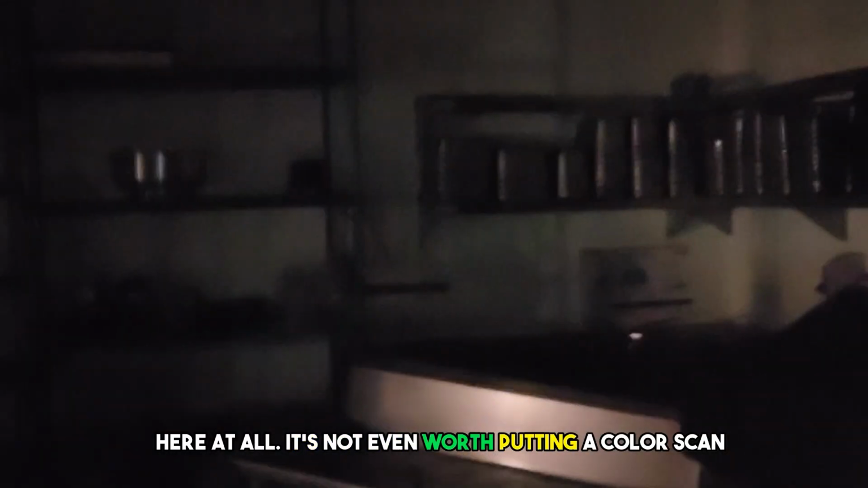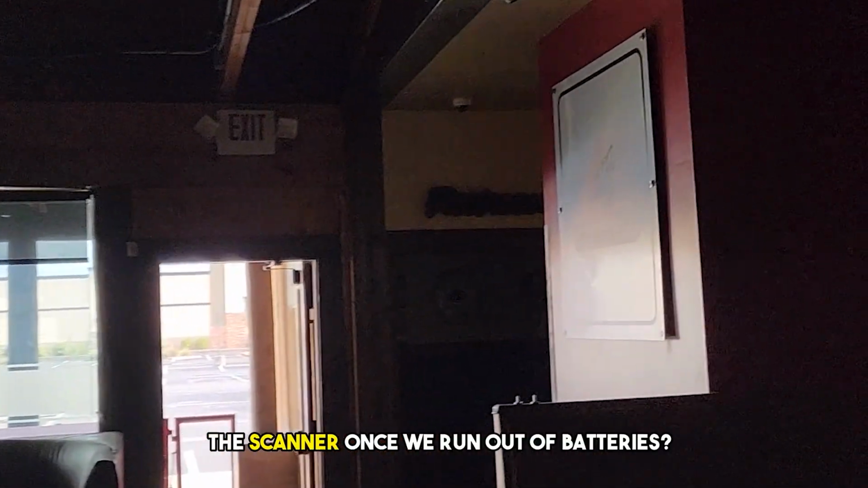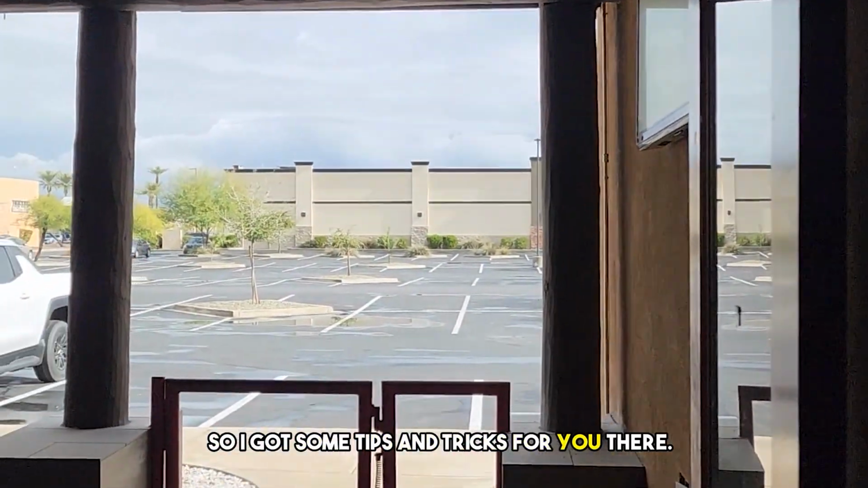It's not even worth doing a color scan because it would take too much time. So we're just going to end up doing black and whites back here for sure. But the next hurdle is, how do we charge the scanner once we run out of batteries? I've got some tips and tricks for you there.